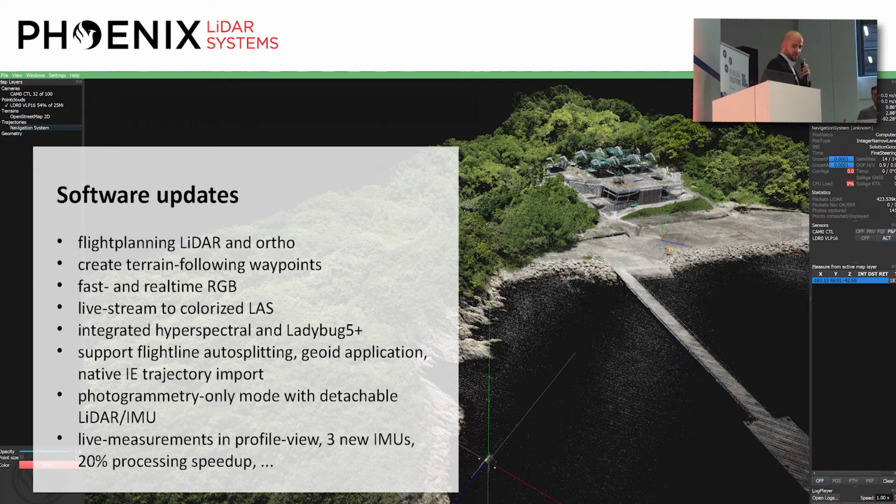We integrated hyperspectral and the Ladybug 5 Plus camera. The hyperspectral is mostly a research topic. There's also customers in defense and ag industries, but that's usually very, very specialized. We added features like flight line auto splitting, so oftentimes if you have an autopilot that does the flight lines for you, it's quite easy to derive those and cut out the curves. So we're just trying to optimize and take steps out of the processing pipeline.